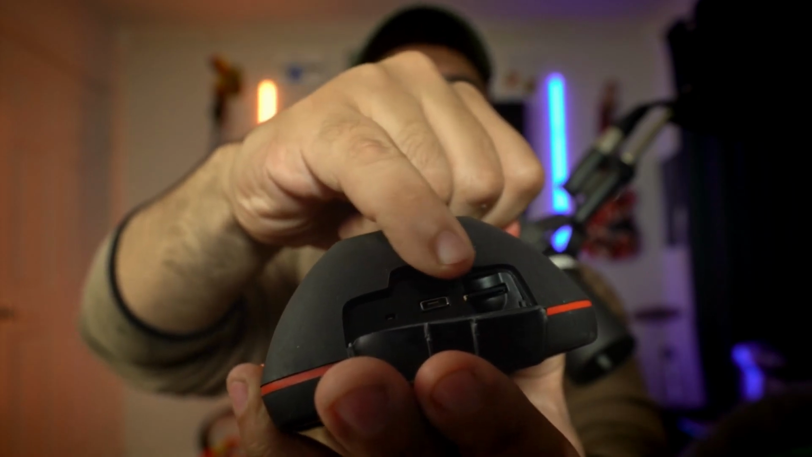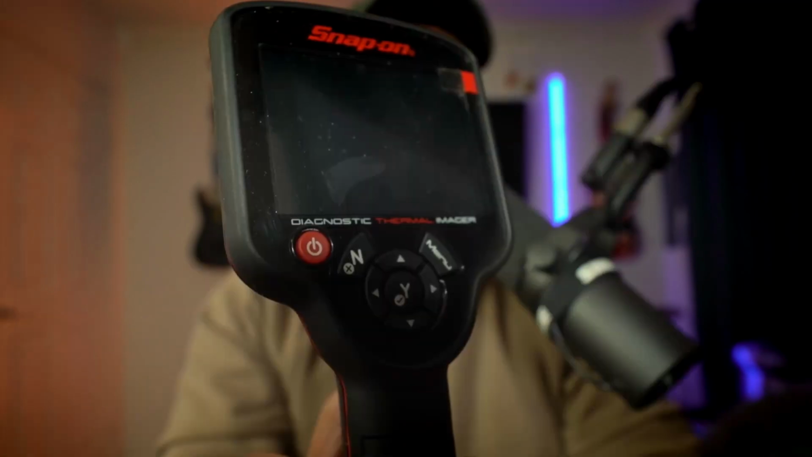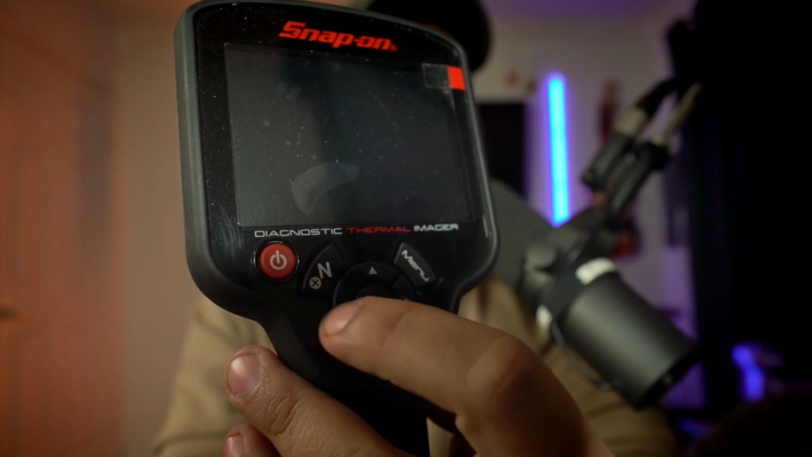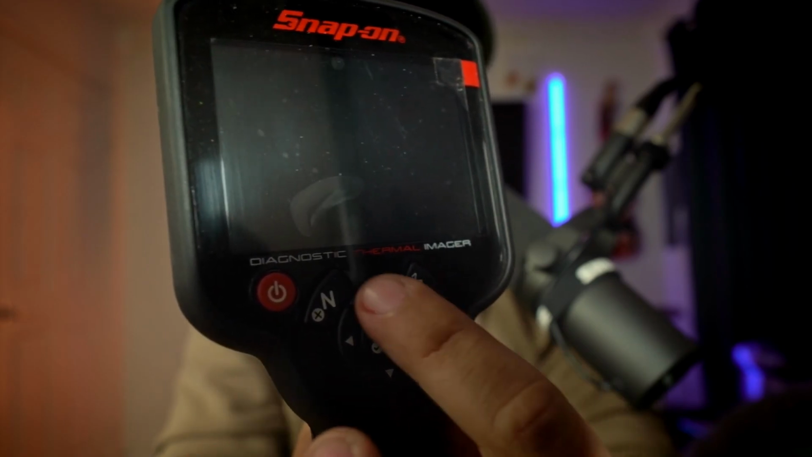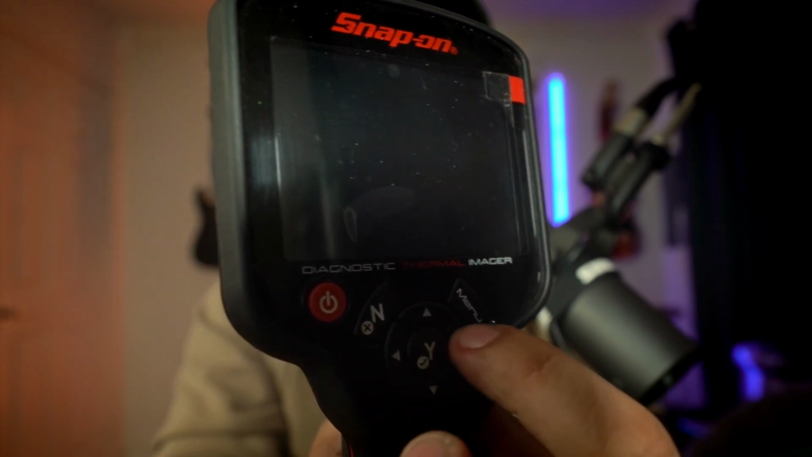And obviously this cable right here is what you would hook up to your computer in case you wanted to upload your images. So this is the layout of the thermal imager. You have your power button right here, no for navigating the menus, yes for navigating the menus, and obviously your directions right around that yes button, and the menu.